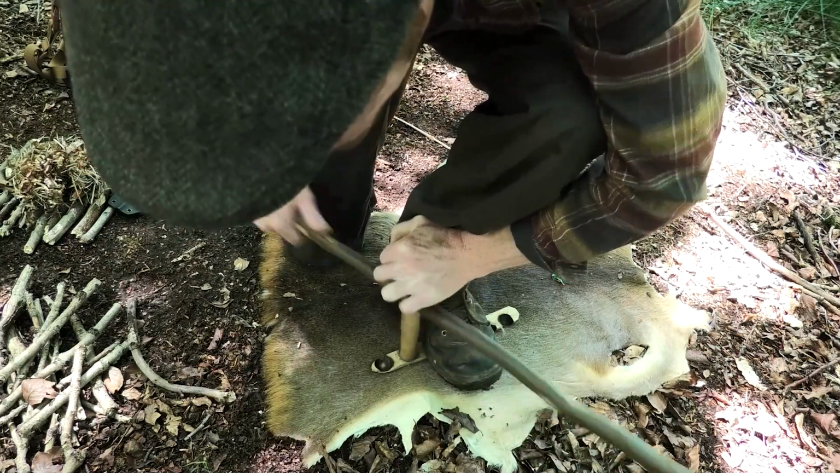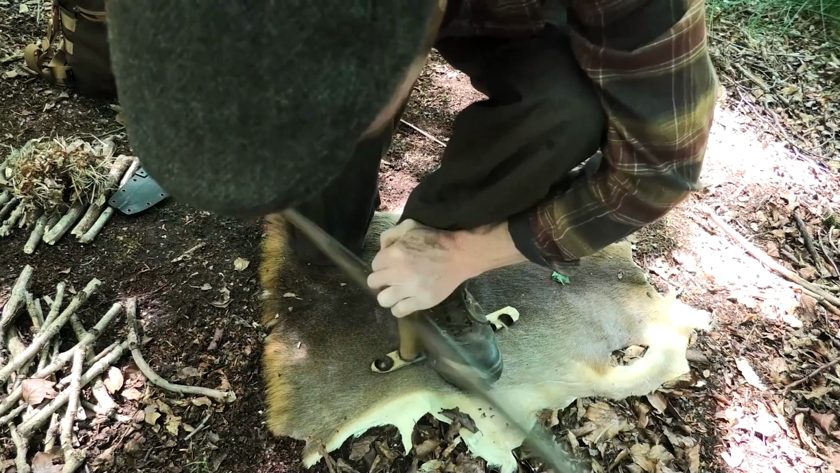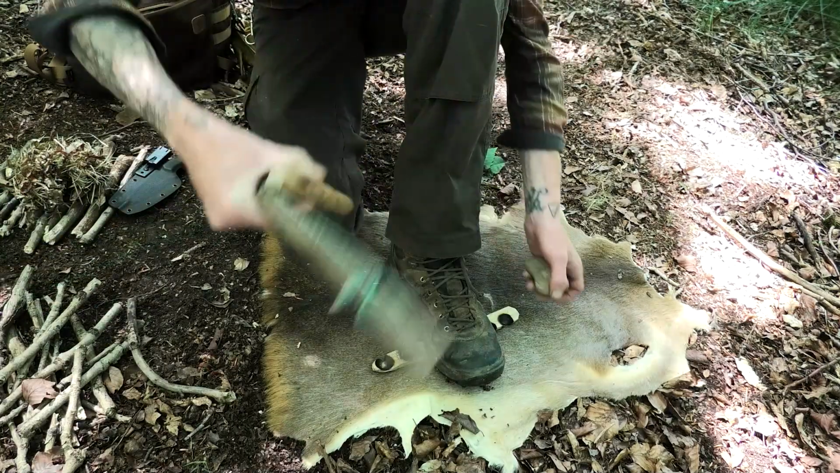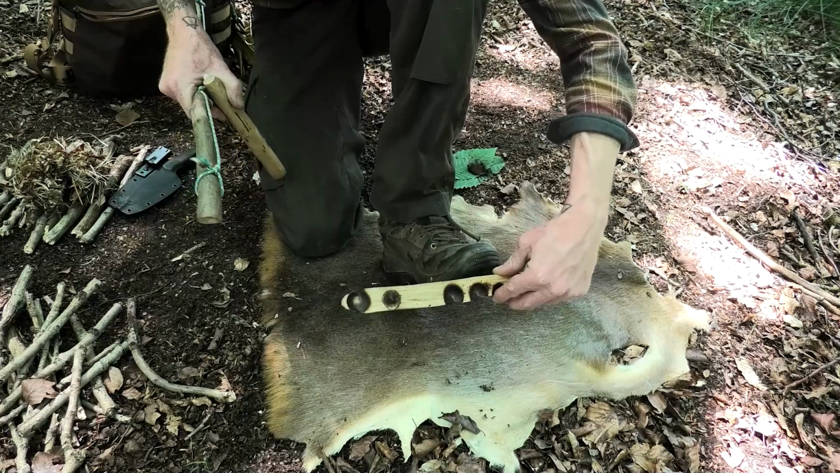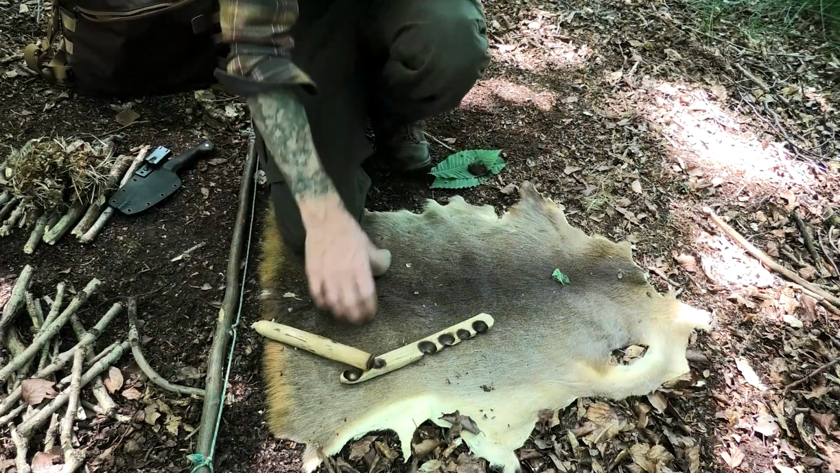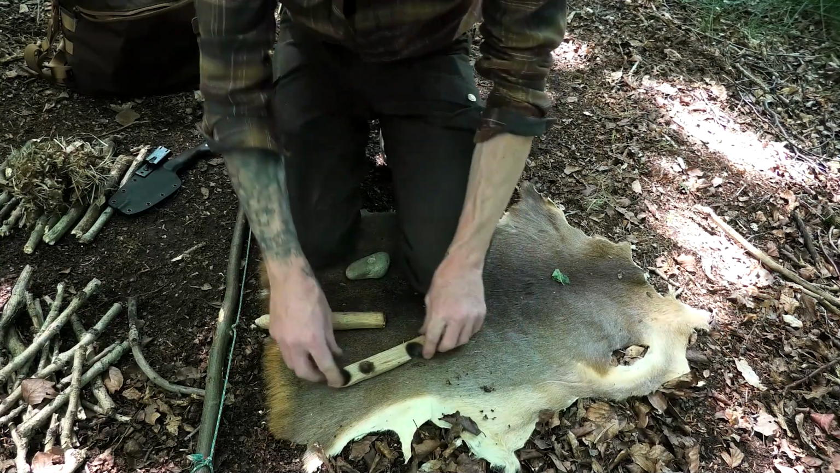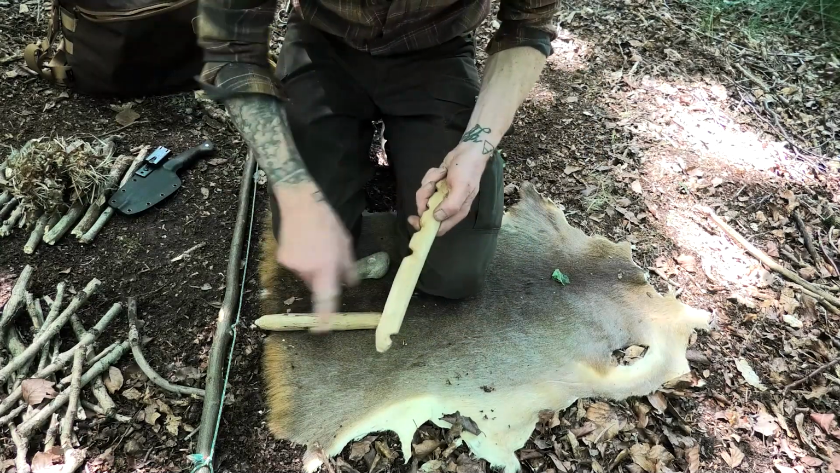So just go until we start seeing smoke. We know we've made that blackened depression. Got smoke coming off the end of there. We know that's nicely burnt in now. Now it still was wobbling here, so I'm not going to actually bow drill here again. Just got to find a nicer flat spot, because otherwise I'll just be battling the board, rolling. And in fact what I might do is just flatten the back a little bit more.